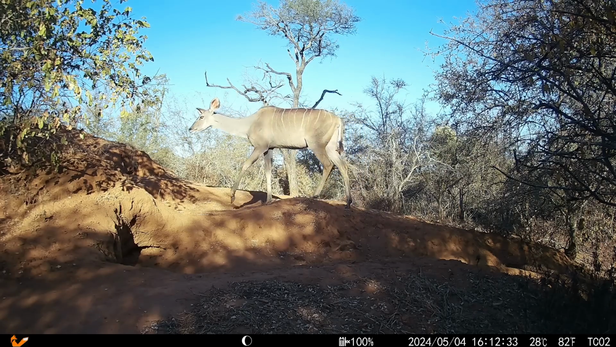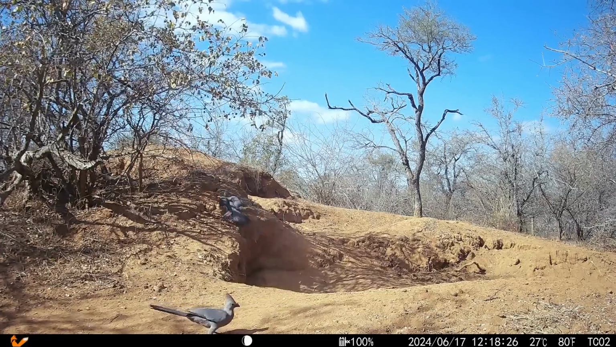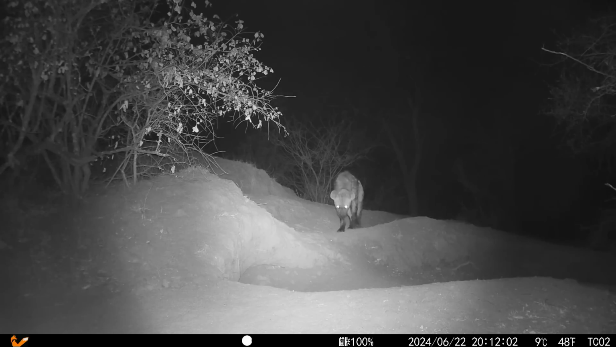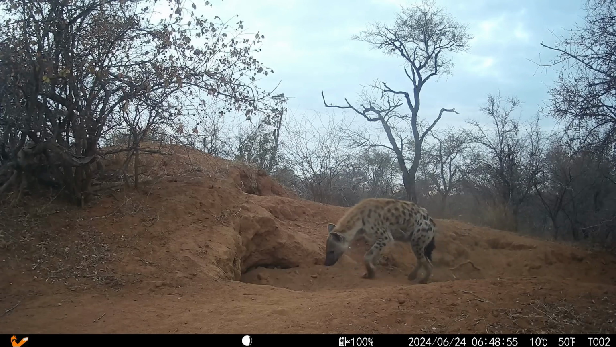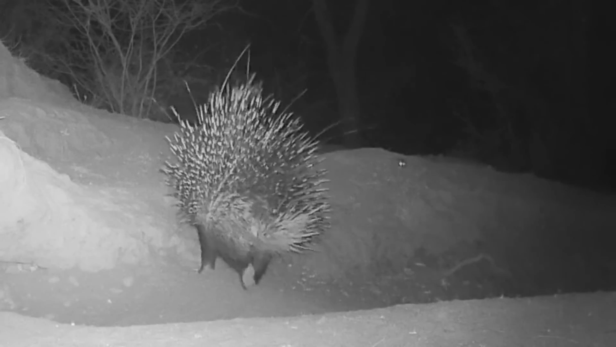At first, kudus, giraffes, and mongooses were the only other mammals to come past the mound, along with a few bird species. But then in June, two different hyenas started showing up, showing real interest in the burrows. Perhaps they were looking for a den of their own. And on the 25th of June, a porcupine showed up, and behind it was a mouse.